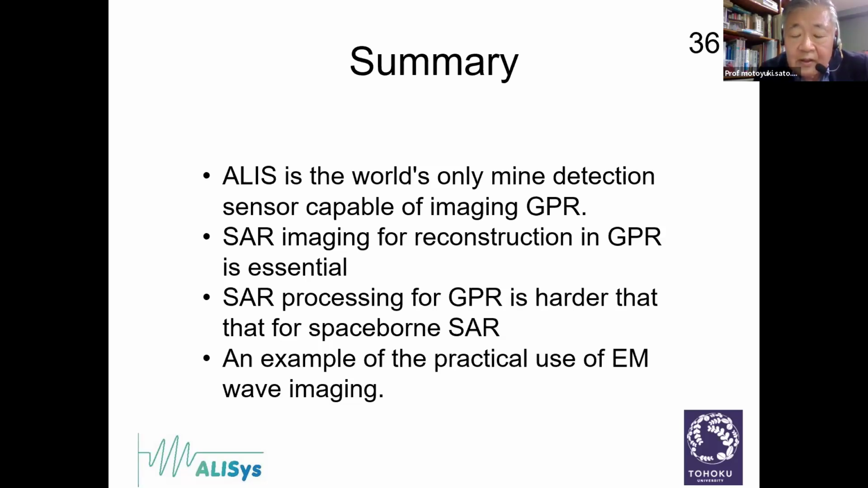Other GPR sensors normally show only B-scan, that is a vertical section image, and so we cannot identify the target. Stones or tree roots look almost the same as landmines, but our system can identify the mines.